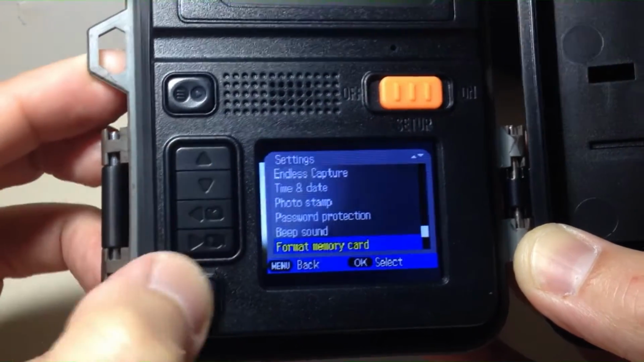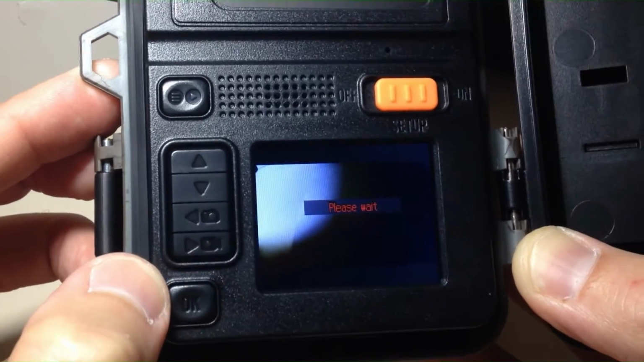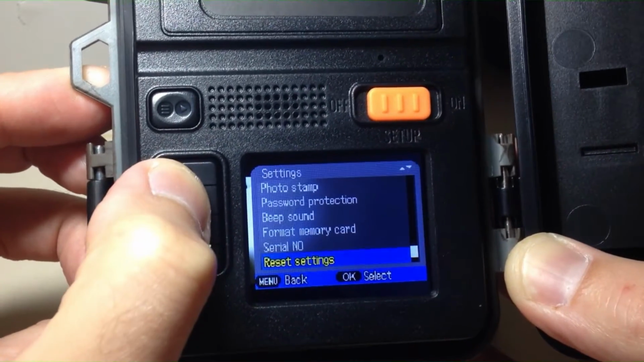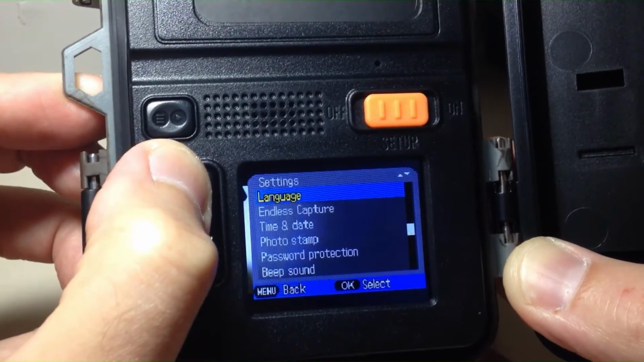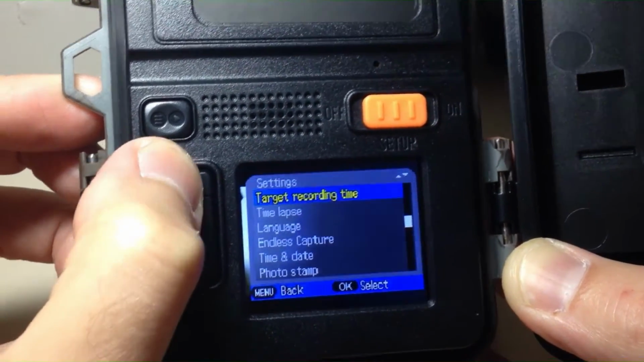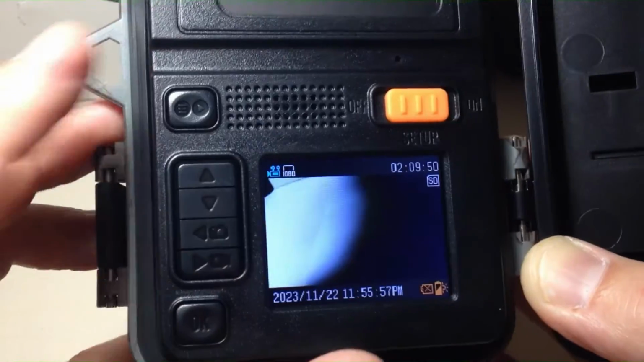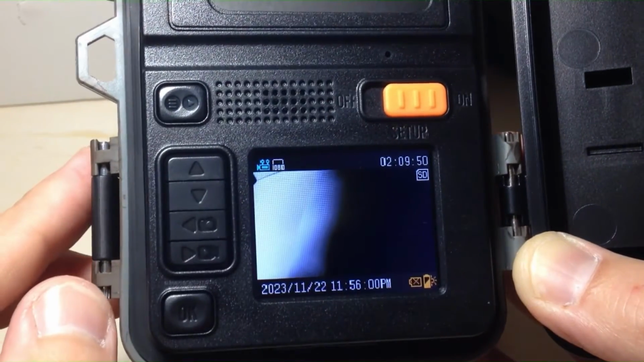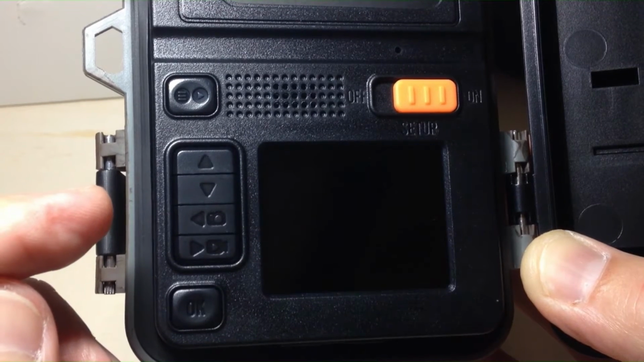Do you want to format the memory card? I always format the memory card on any camera the first time I put it in there. Serial number, reset settings, so on and so forth. I think we've gone through all of them. Once you've got the camera set the way you want, you're simply going to press the menu button, and then we're going to slide this from setup to on to trigger the camera. So let's put it out. Let's see what kind of video and image quality we get.